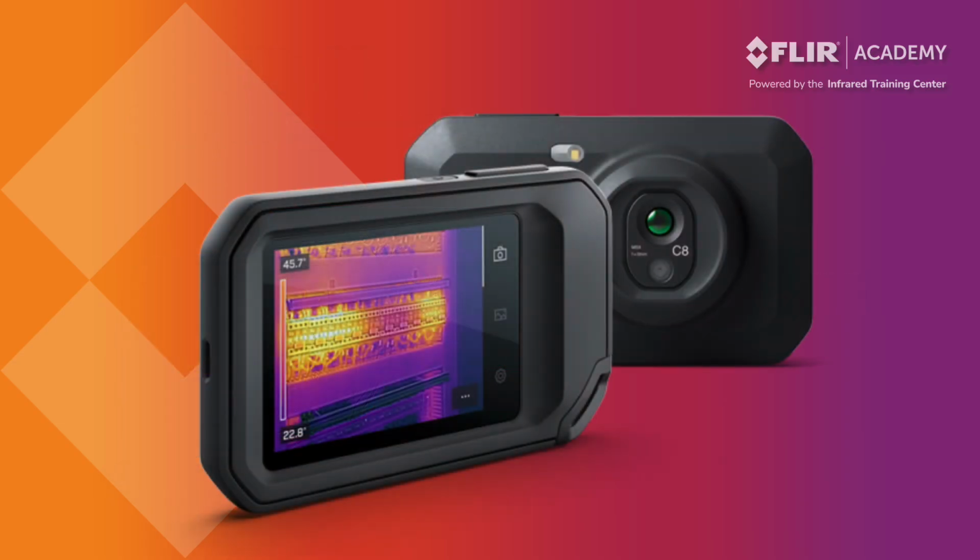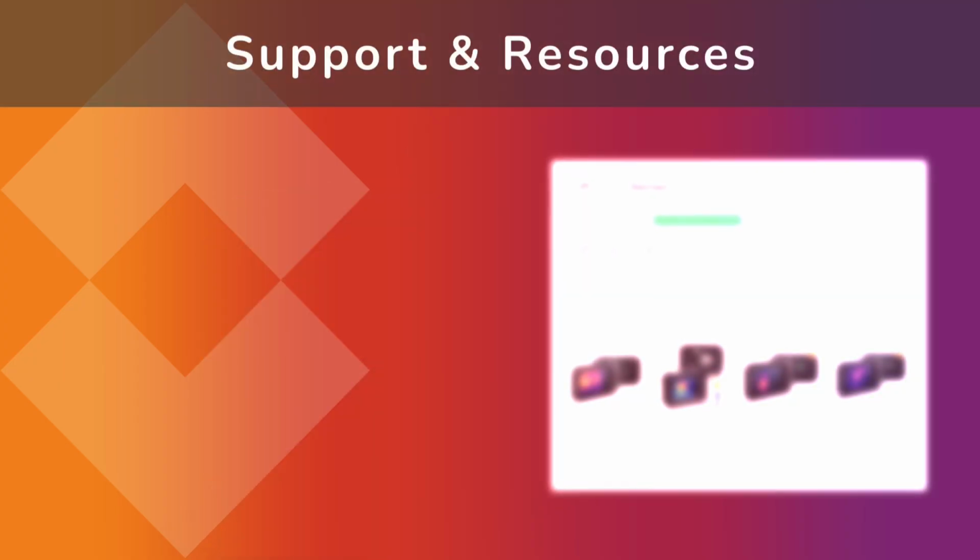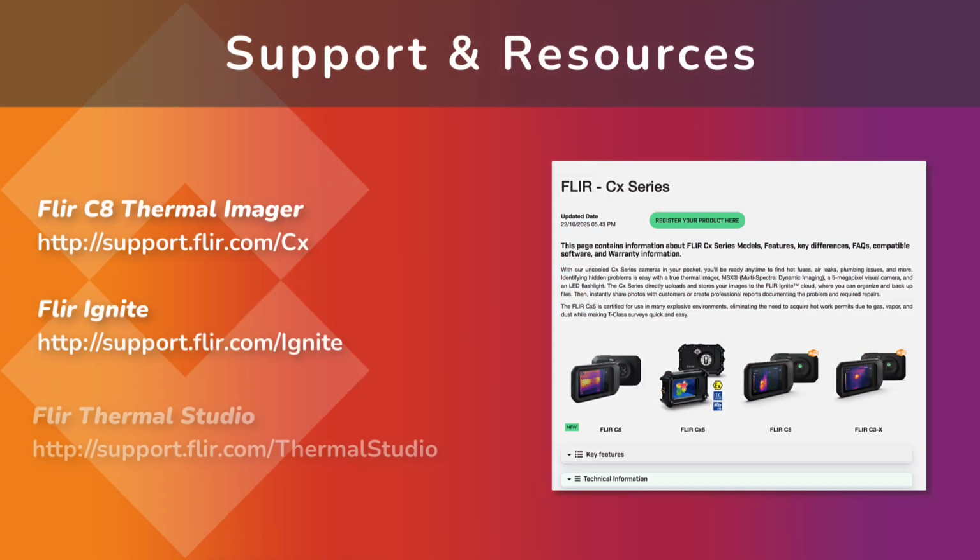We hope you've enjoyed this overview of the Flir C8 Thermal Imager. If you have any questions or need additional help with the camera or software, the following pages are available for thermographers on the Flir support website. Here you'll find a summary of key features, additional technical information, user guides, frequently asked questions, and much more.